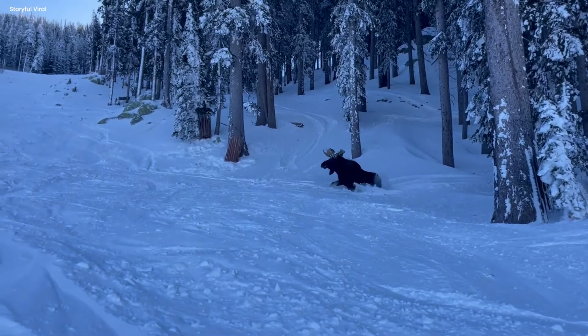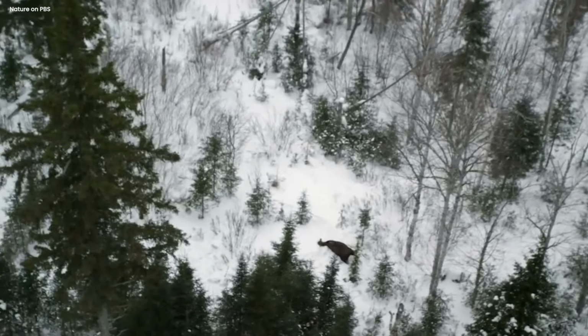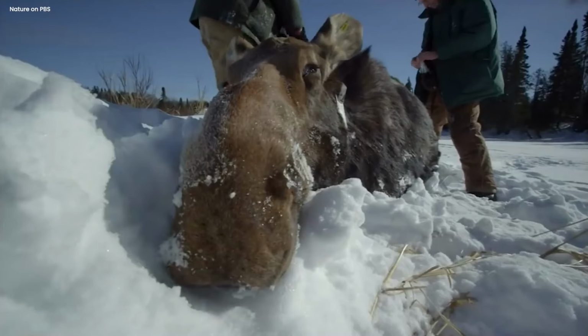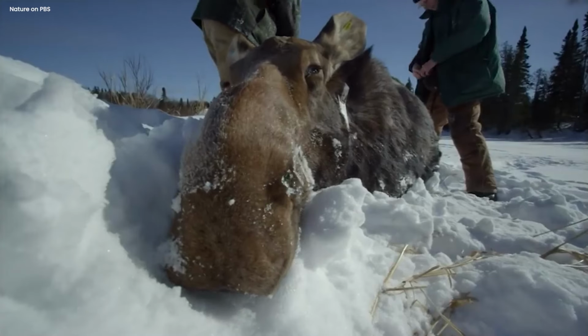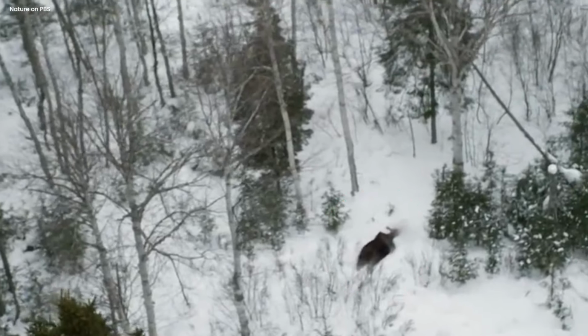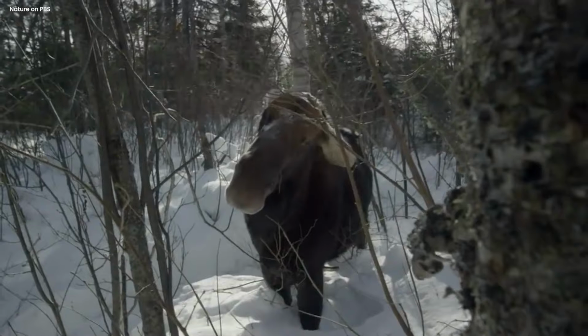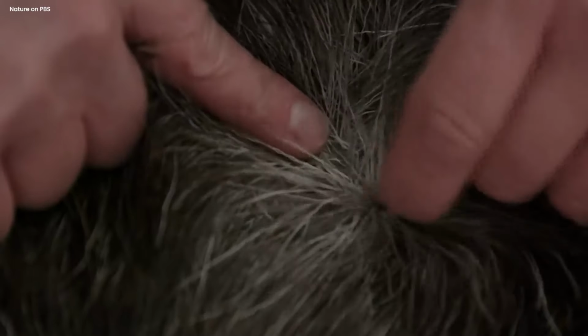Zombie moose. This video shows a bull moose going through a terrible brainworm infection that messes up their brains and nervous system. It makes the poor thing weak, fearless, deaf, and partly blind, so it can't move properly and keeps going in circles. Eventually, it gets paralyzed. This happens because of a parasite which infects snails and slugs in the ground. So when moose eat vegetation, they accidentally swallow these infected snails and slugs.